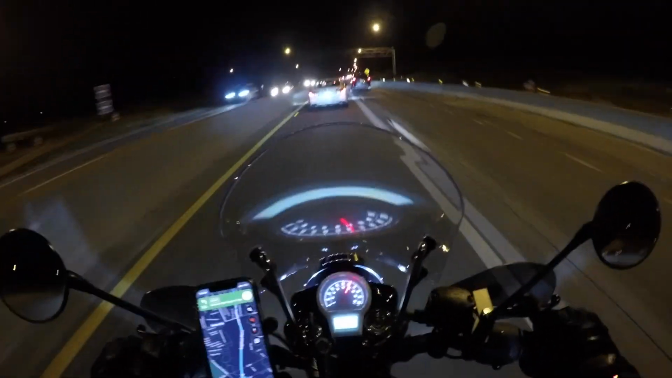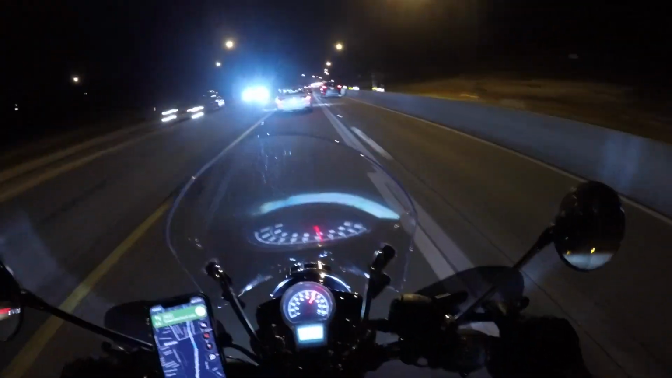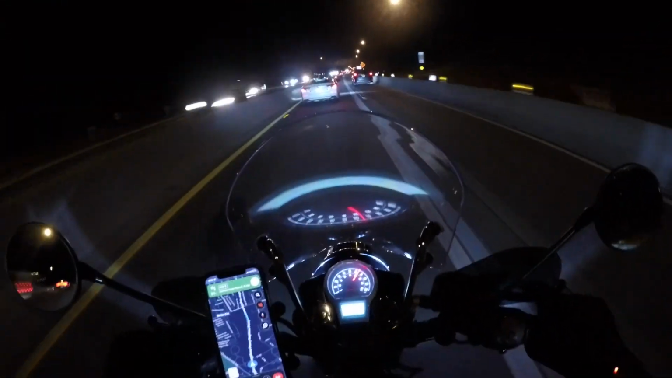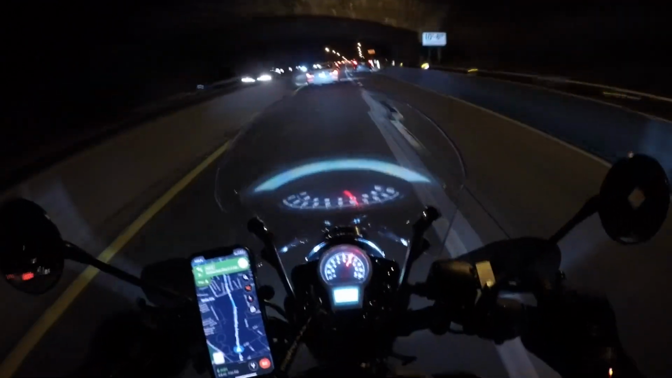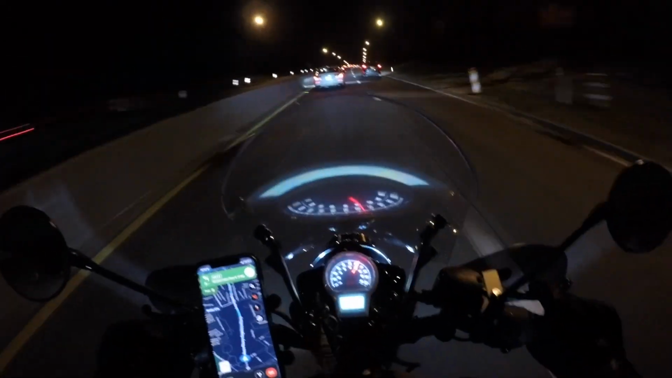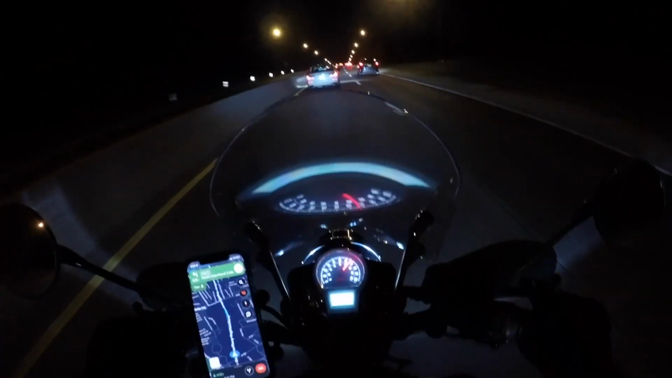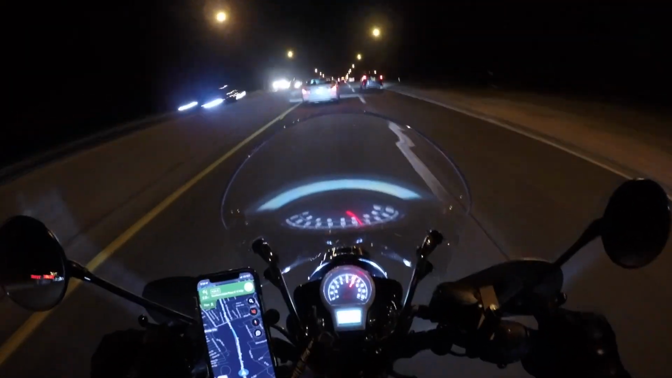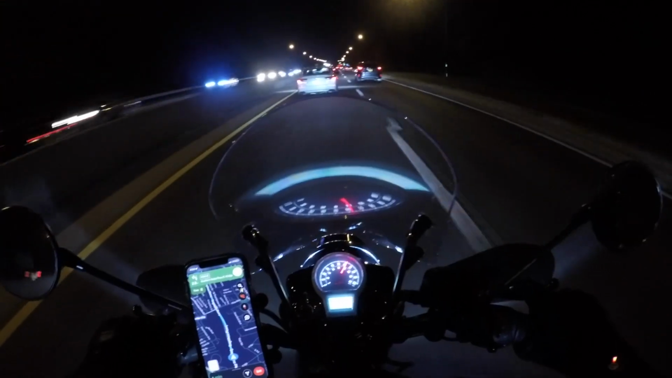One thing I added to this motorcycle is the pannier on the right hand side. It's very useful, to be honest. It's better than my expectations because it feels like a very small container, but you can fit a lot in it. So I have a battery powered air compressor in it. I have my other pair of gloves.